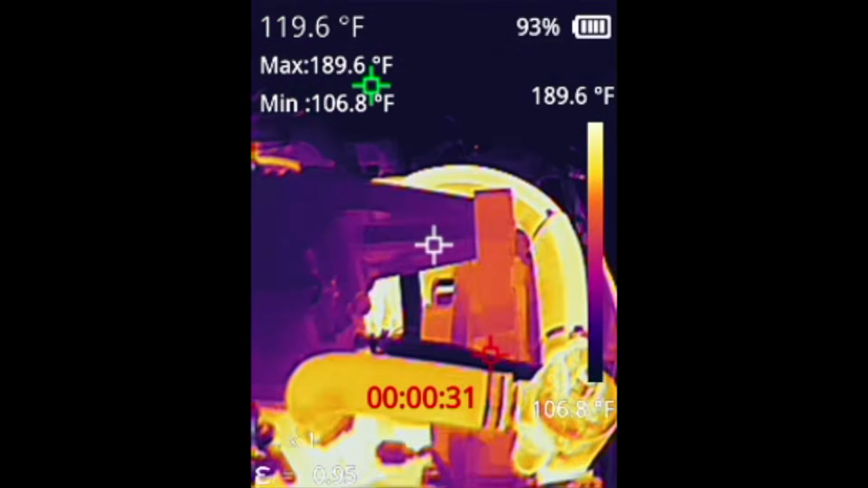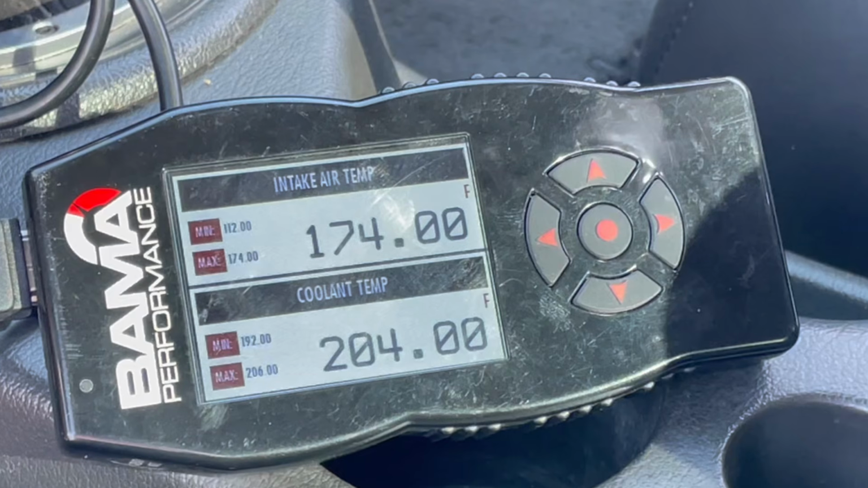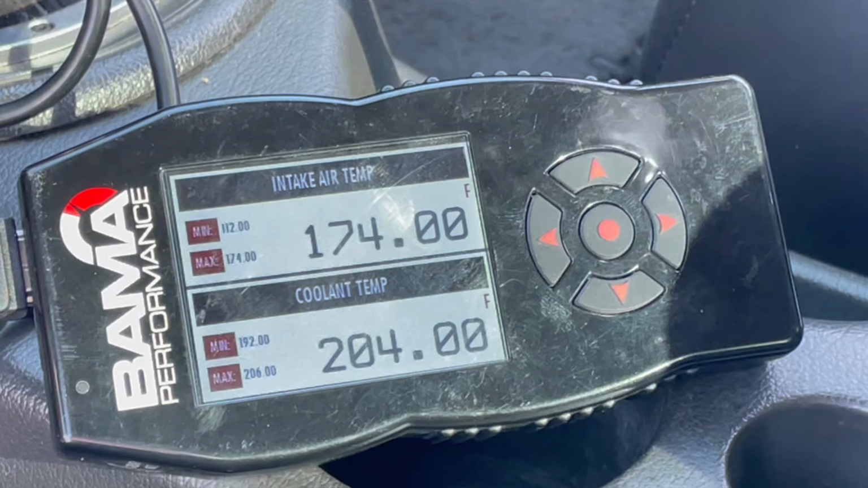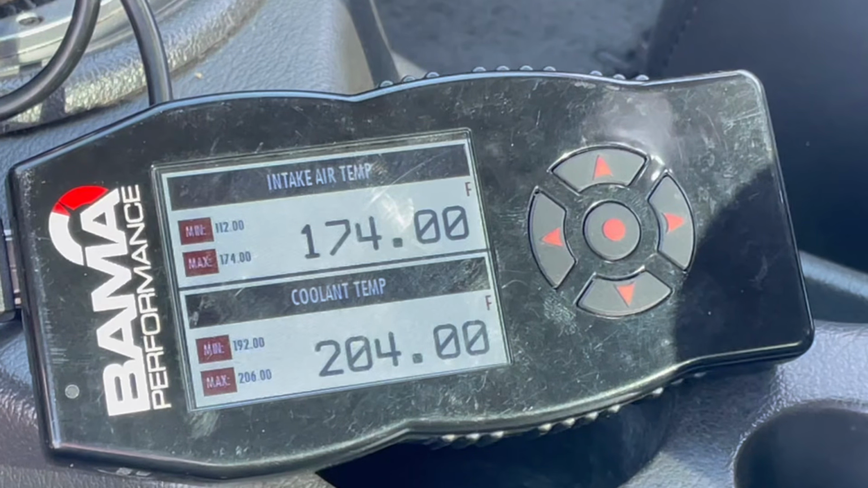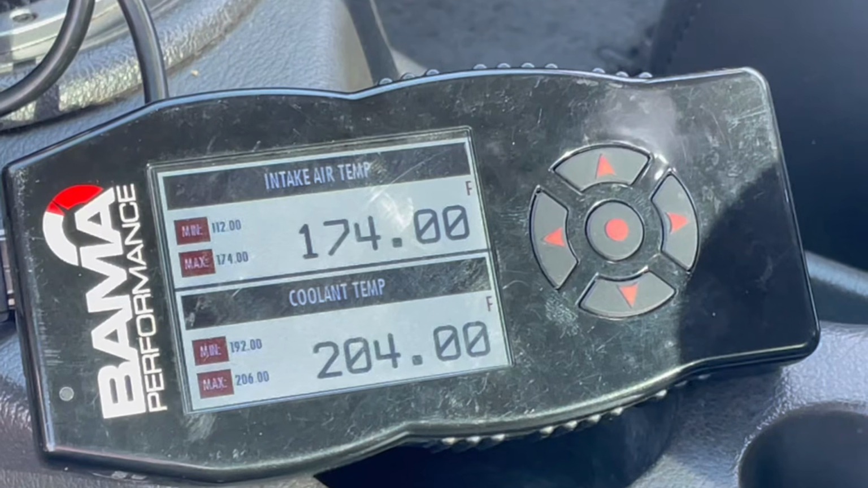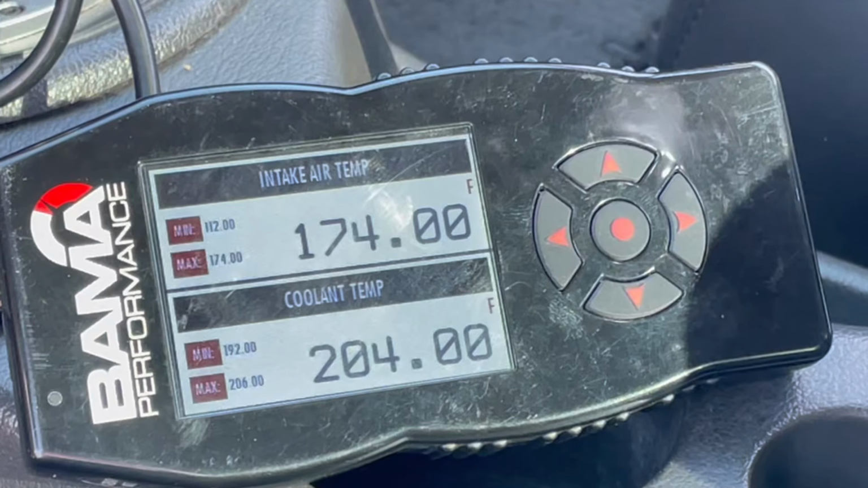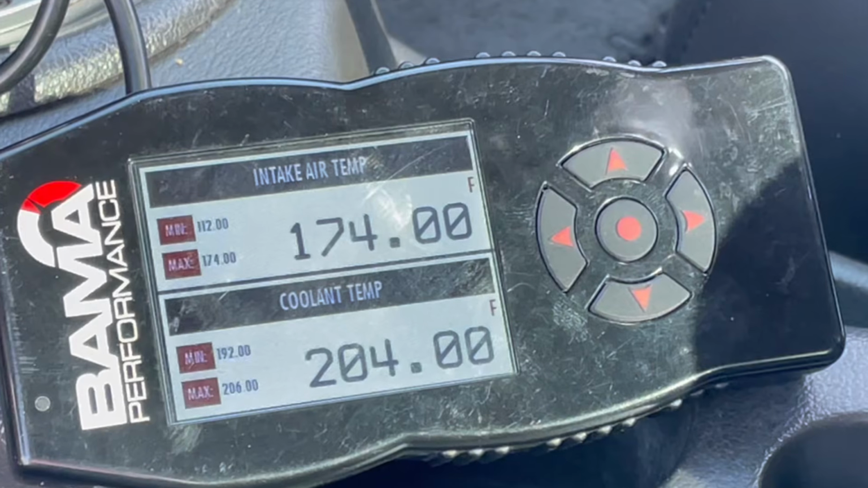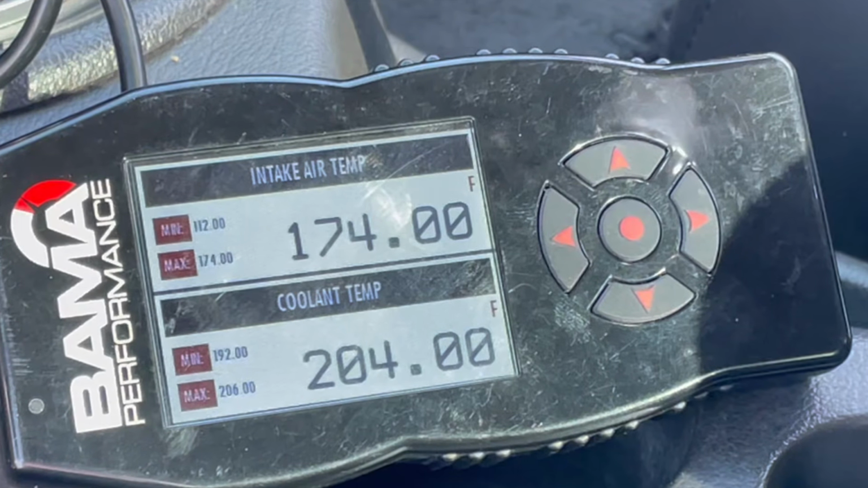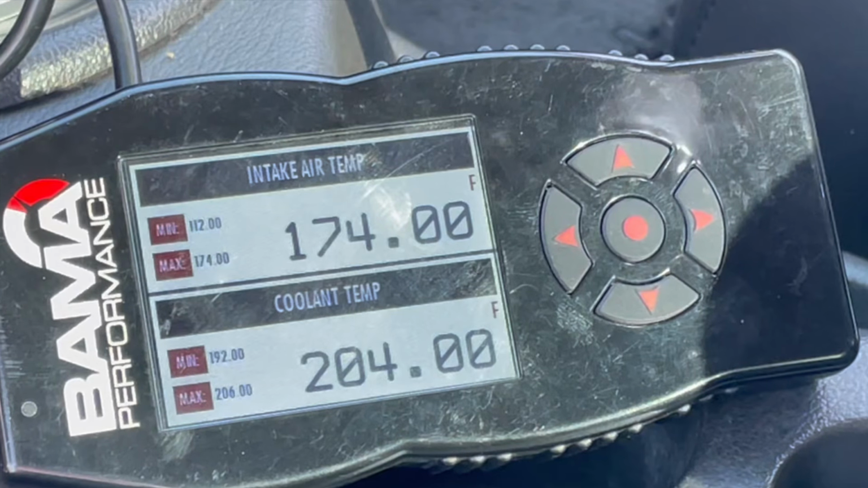So here we are out at the location after a drive. So I also plugged in my X4 SCT tool to see what the intake air temperature is and the coolant temperature. So the top one is intake air temperature, and that's what the charge temp of the supercharger is. That's the lower intake manifold basically. And so after a drive in 103 degrees and idling in the heat, it stayed at 174, and we hadn't done a pull or anything yet. So this is just the car out there idling and driving around. And so now we're gonna look at the heat.